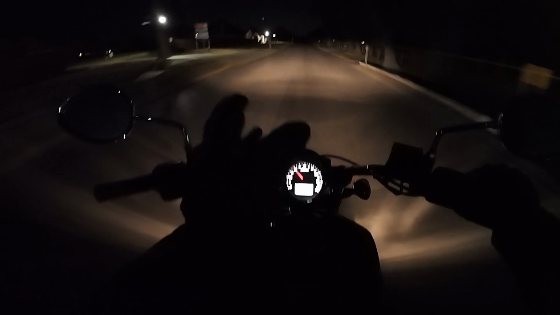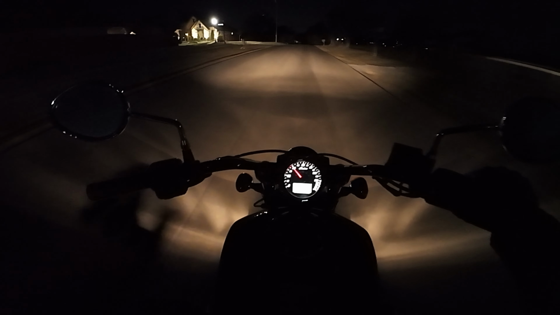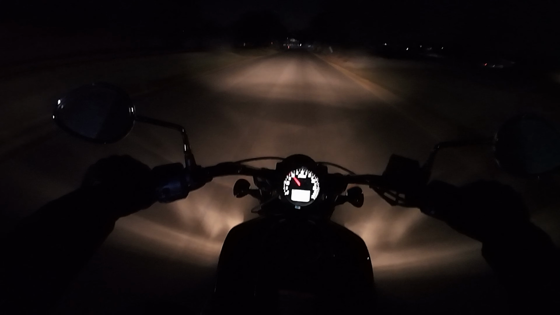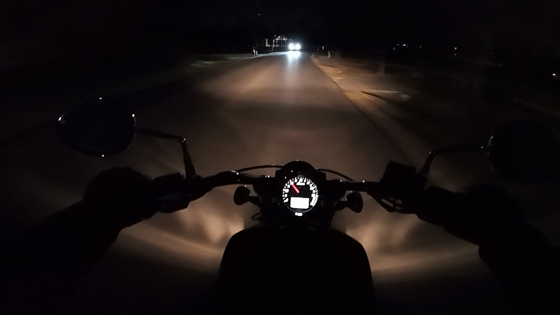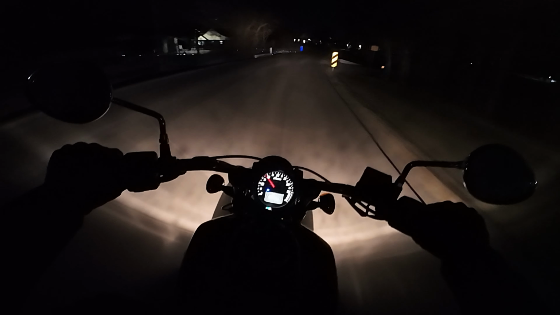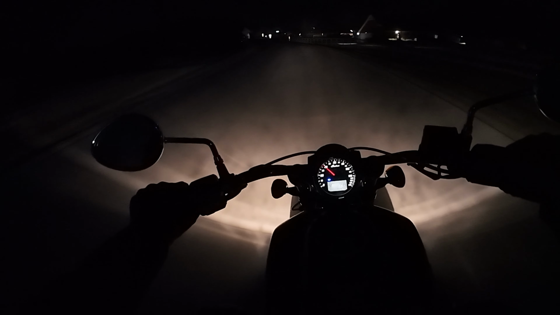So I'm usually more towards the left side of the lane, so I can see more of what's coming over from the shoulder. Gives me a little bit more time to react. And when I'm in a situation on a dark section of road, like here, I can turn on my high beams, and then it helps out seeing things a little bit better.